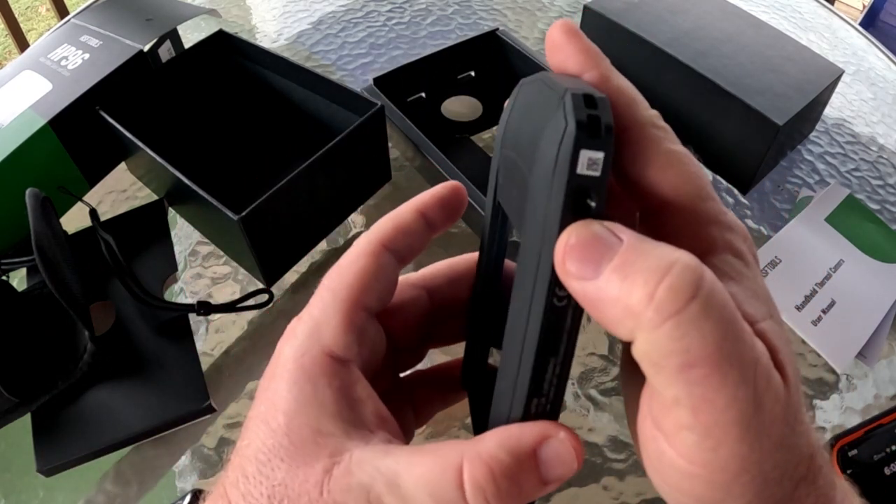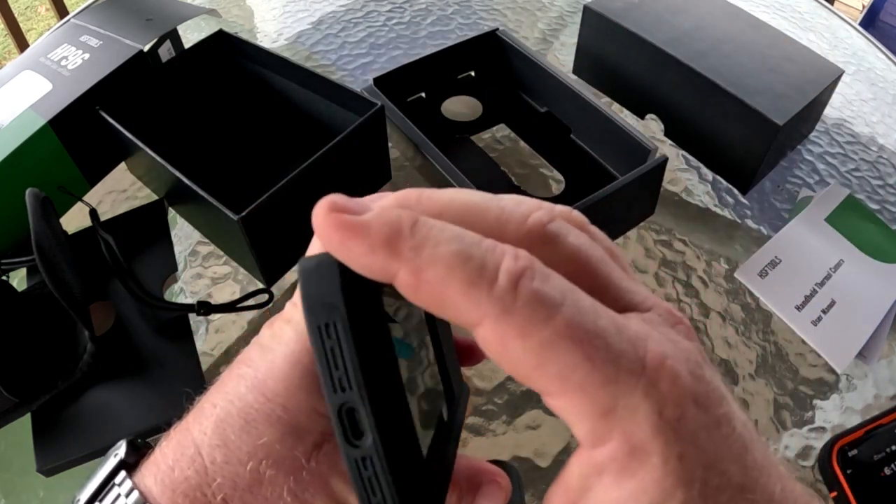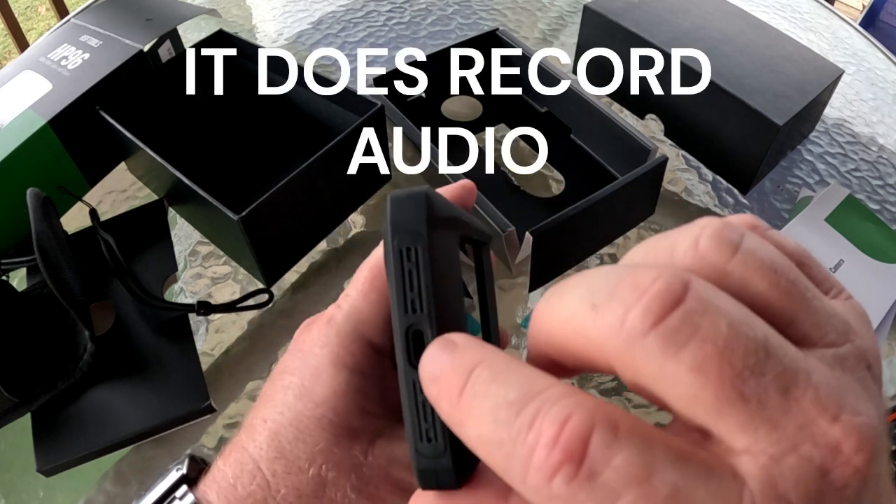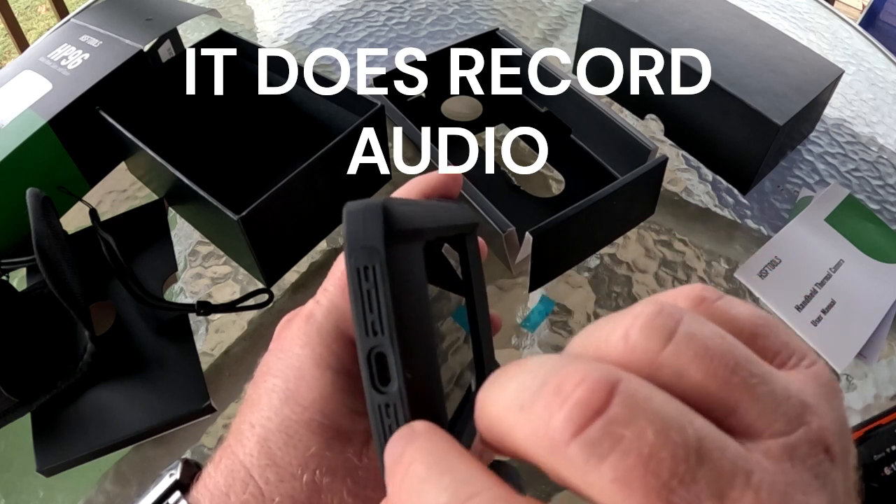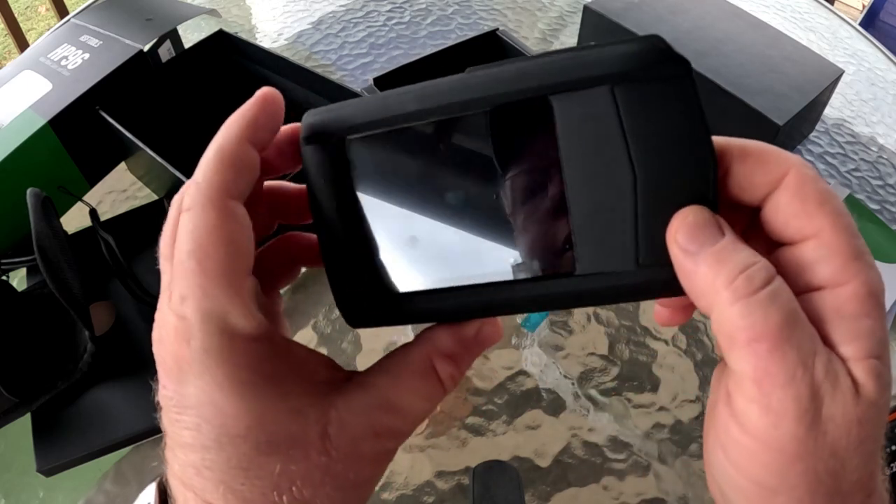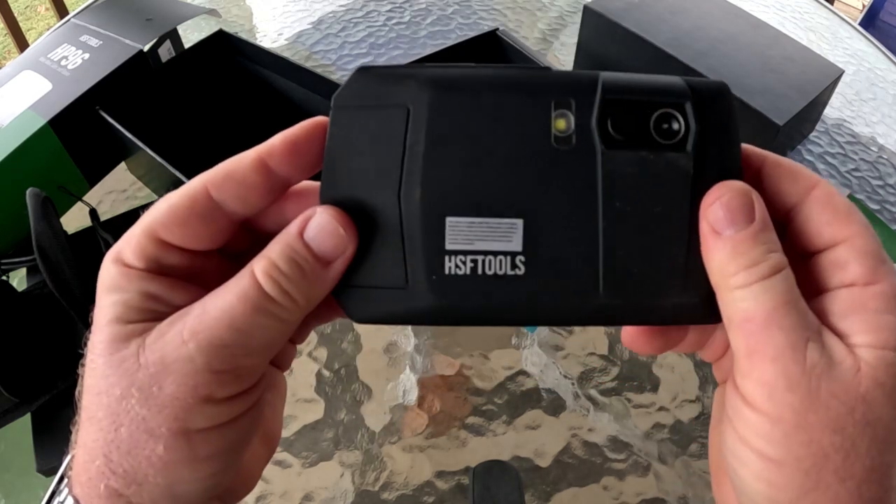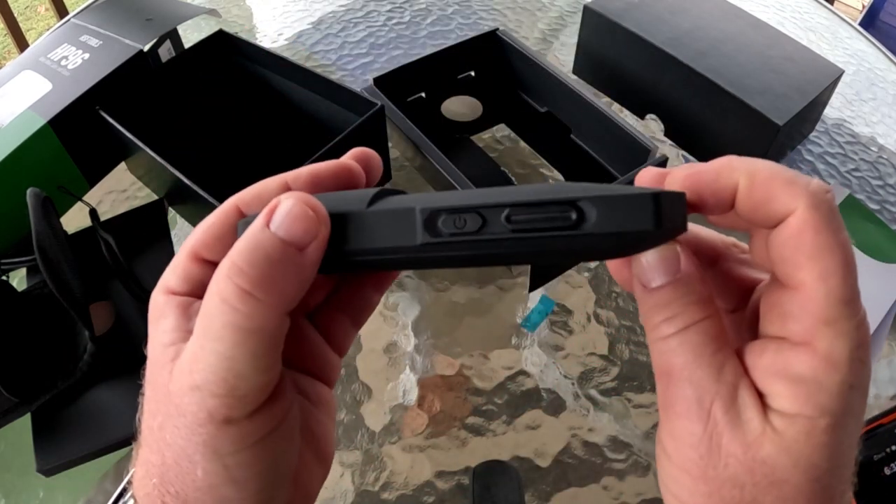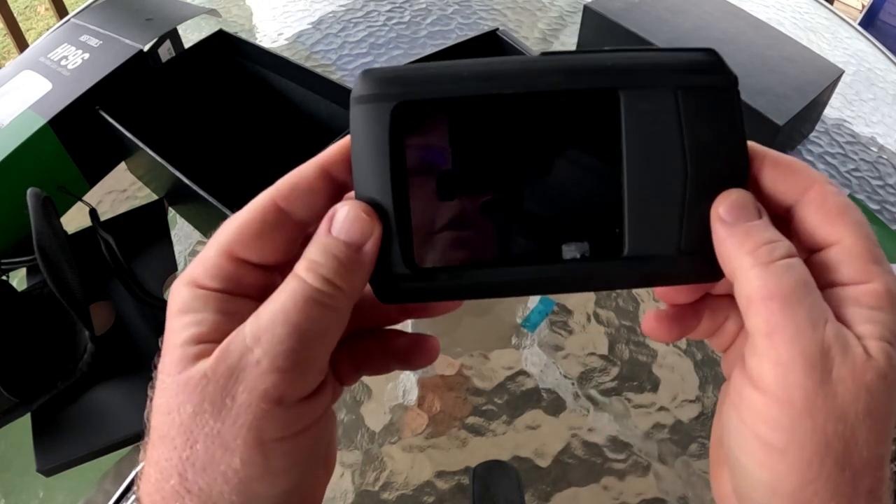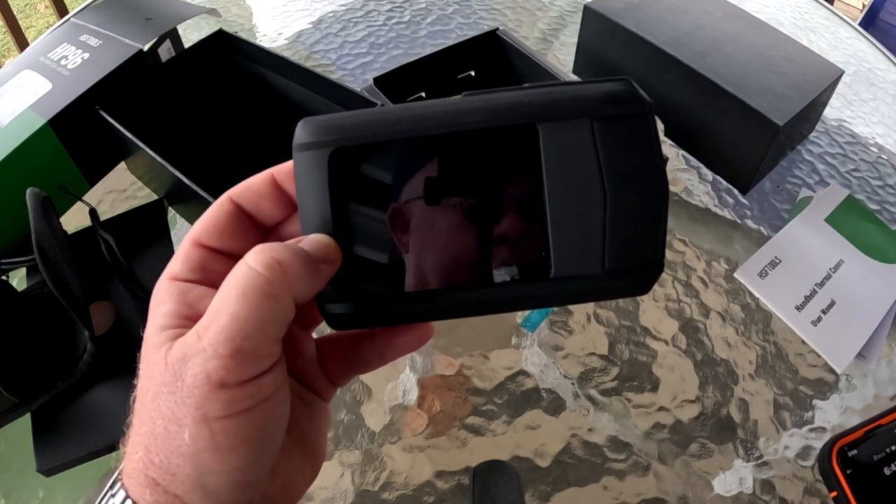Looks like it has a tripod mount there, if you need to put it on a tripod. I'm not sure if it records audio or not. Right here, there's a little hole there and there. They may just be air vents. I'm not sure. We'll have to look at the book. But it doesn't say anything in the description about audio. But let's see some footage on it real quick. And let's see, there's your on and off button. And there's another button there. We'll figure out what that is in a minute. So let's show you some video real quick on this and see what footage we have.